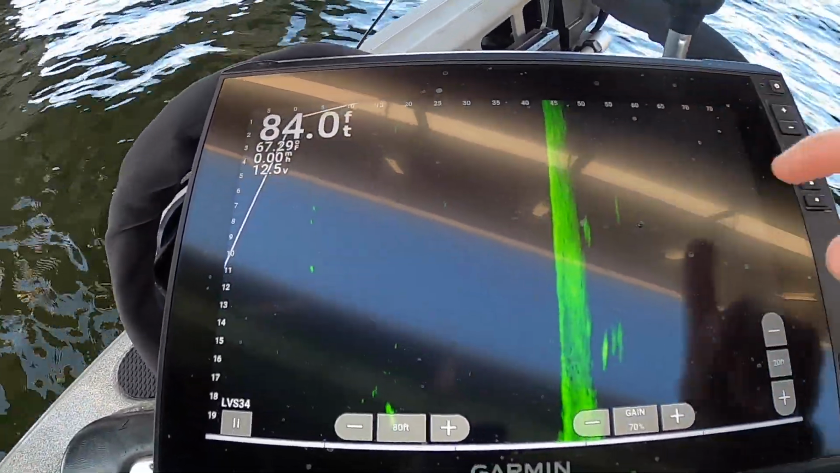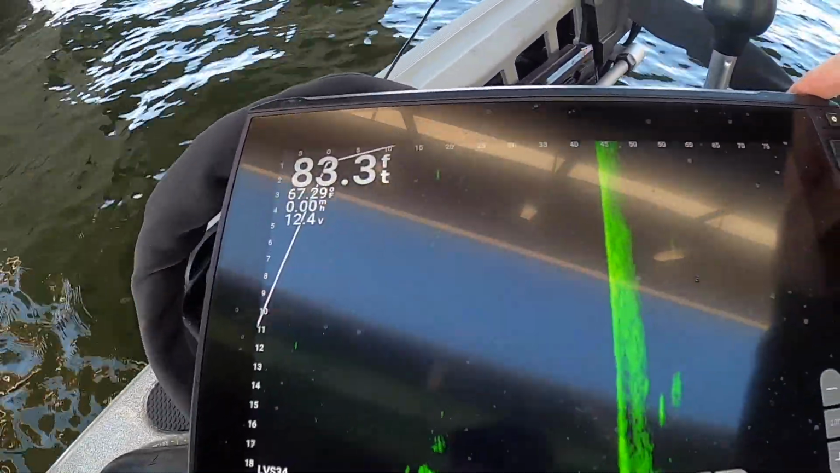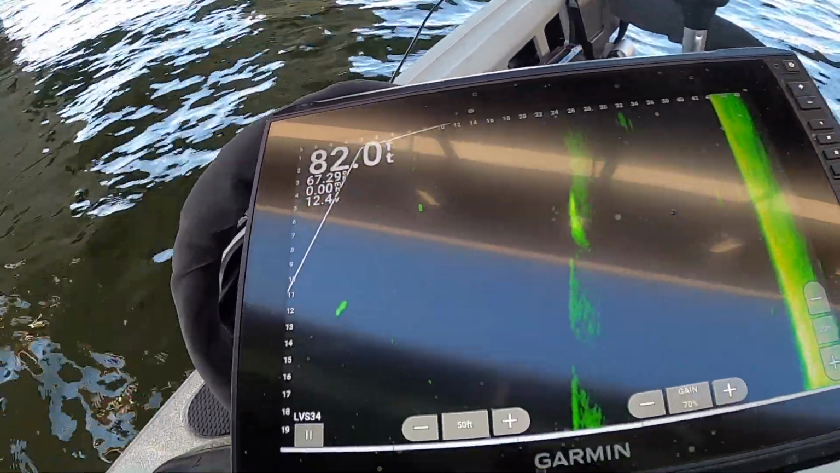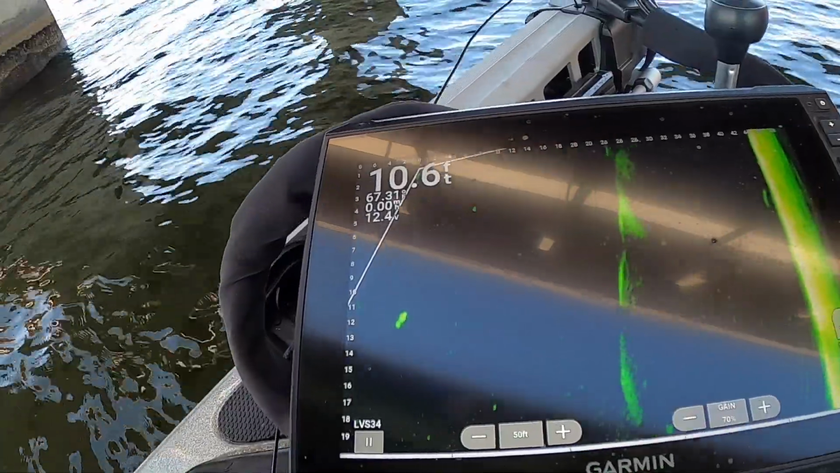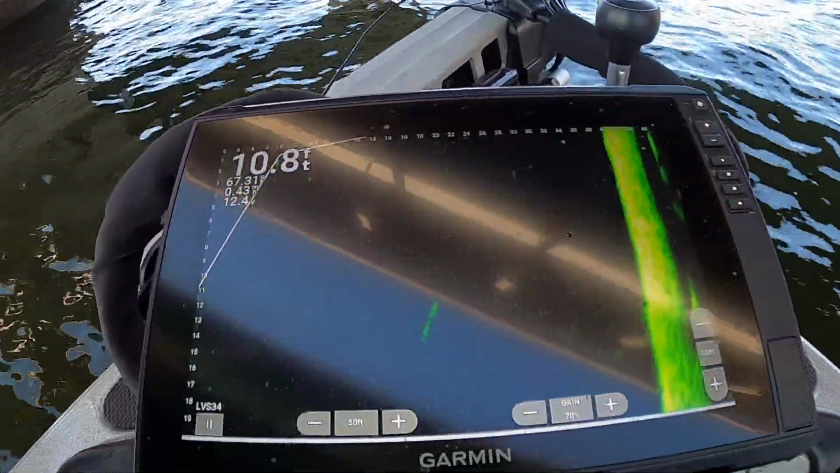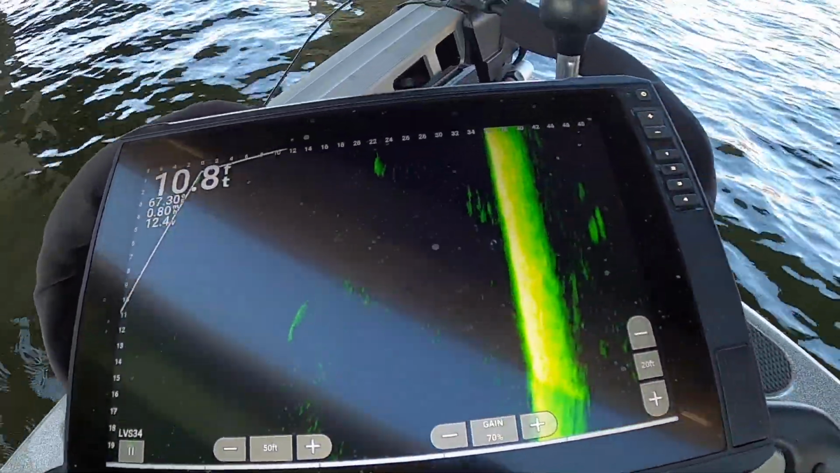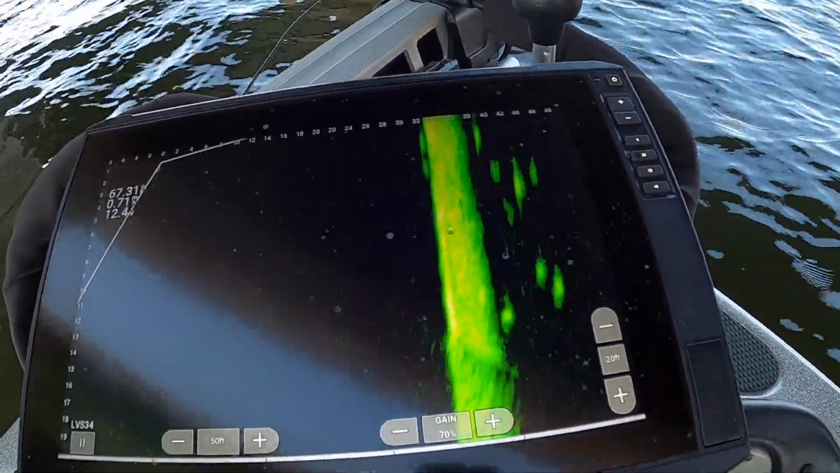It's much larger now, and I'm looking out 75 feet. So let's say I bring it in even more. I know I've got to get a little closer, but if I get a little closer here, now you can see, look how big these fish look, and it's the exact same fish.